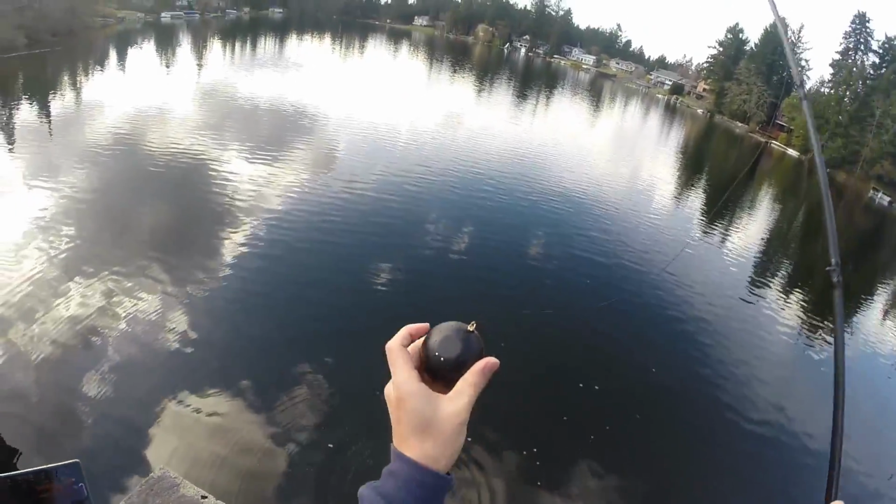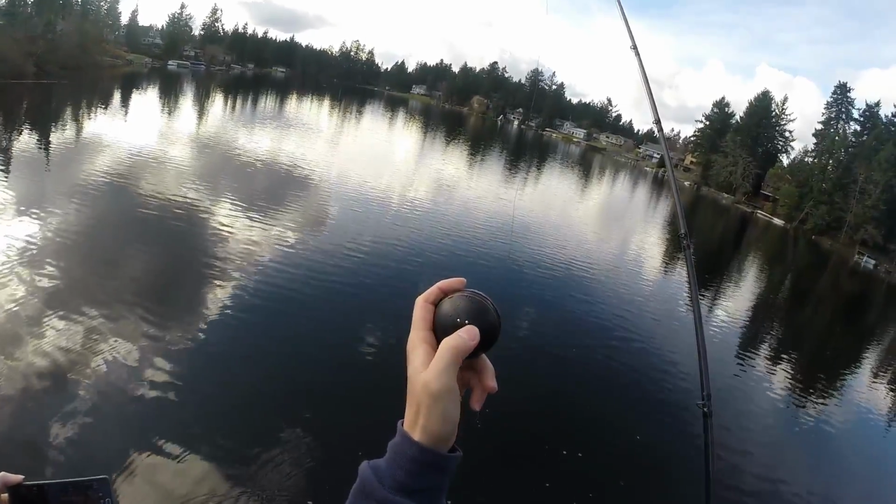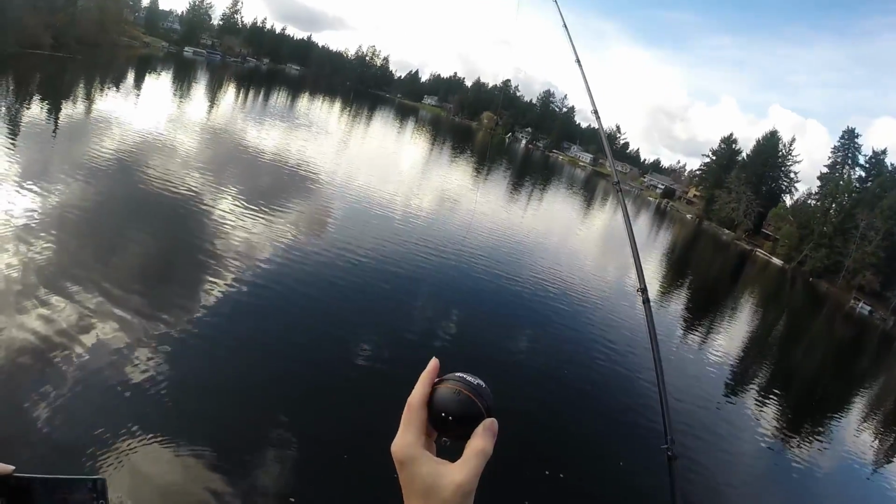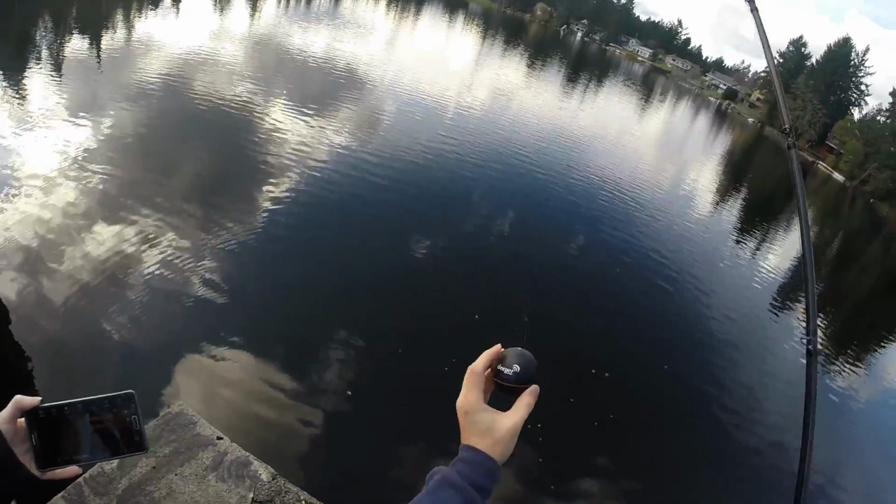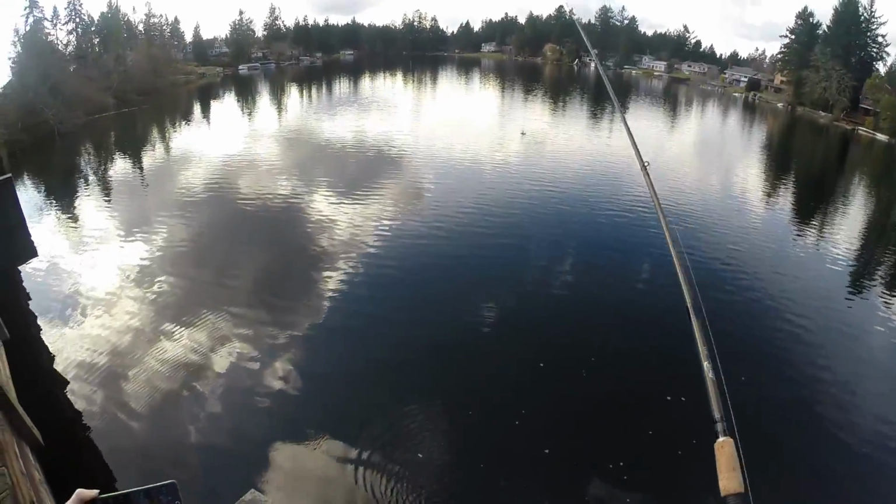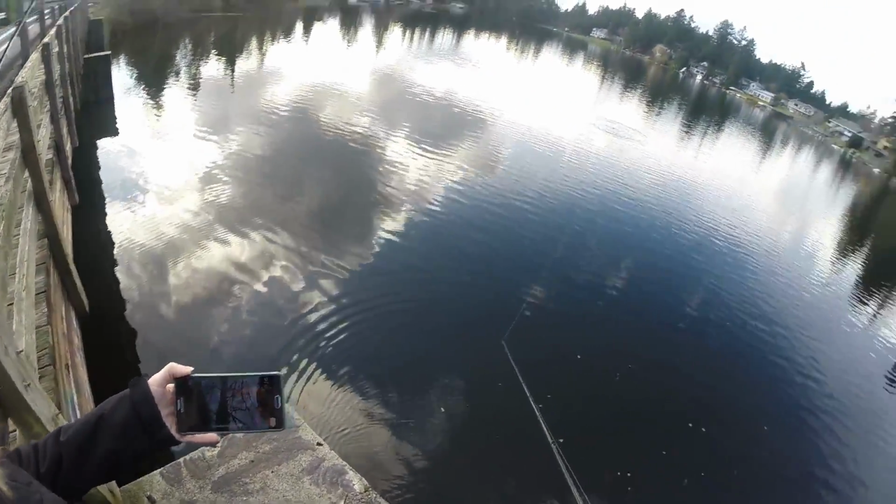So if you look at the Deeper, here's the front of it. Right there you see those two metal dots. That actually detects the water, and that's what turns this on. So when you have it out of the water, it's off and it's not draining your battery. So you put it into the water and then you repair it with your phone, and then you make another cast out, and there you go, you're getting your data again.